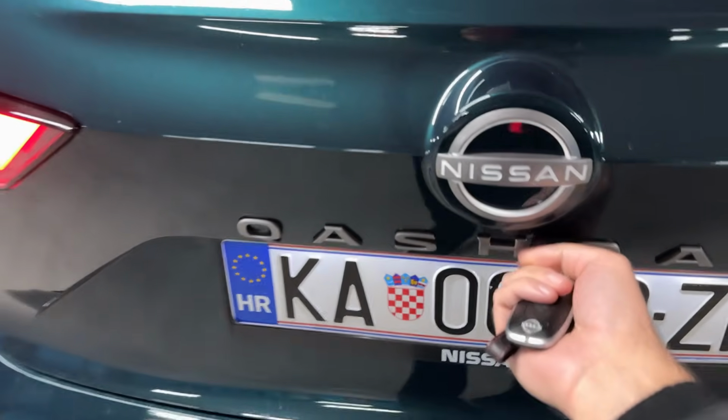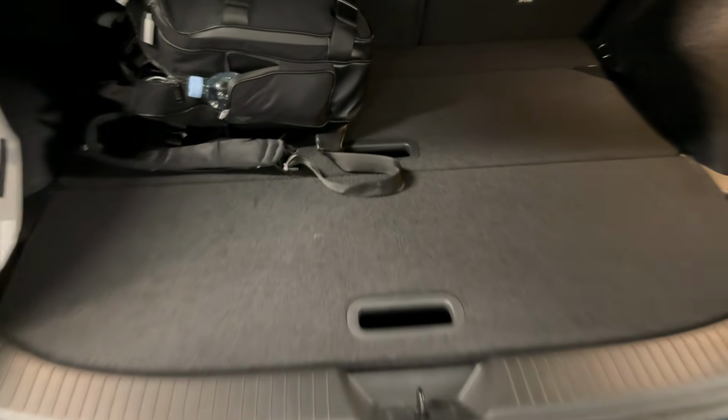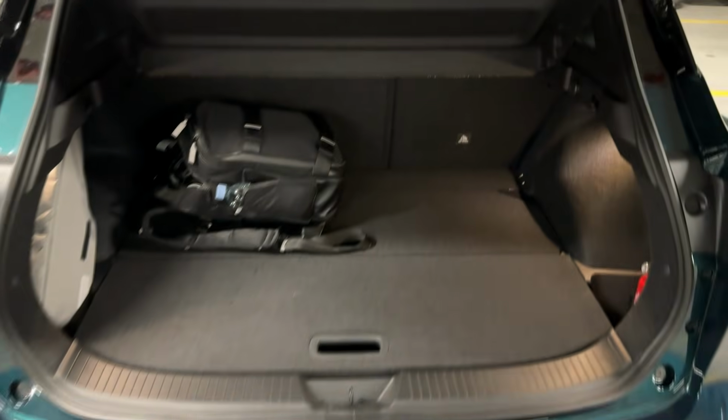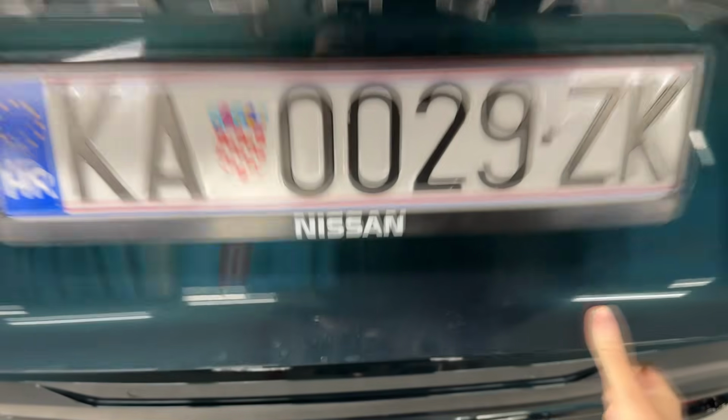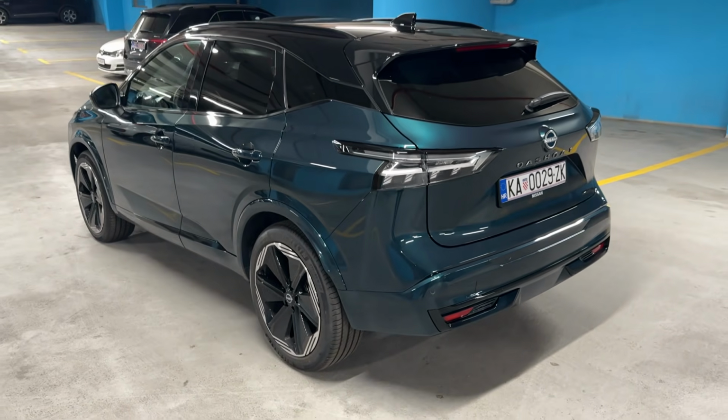Now before we move on, let me just show you the trunk space. There we go. And you can also do this. There's also the spare tire, so just a second. Yeah, there is a spare tire over there as well. But now without further ado, let's go on a nice relaxed night point of view drive.